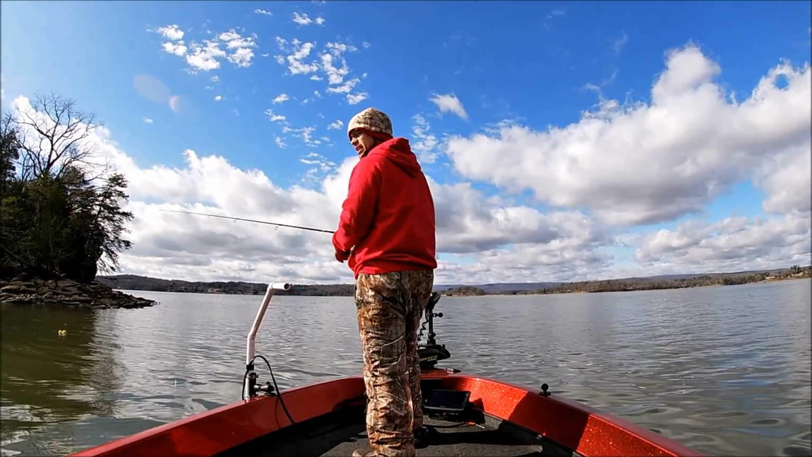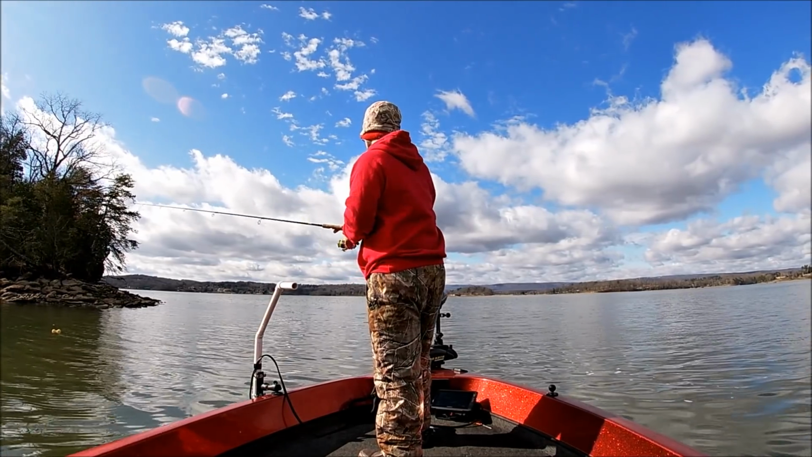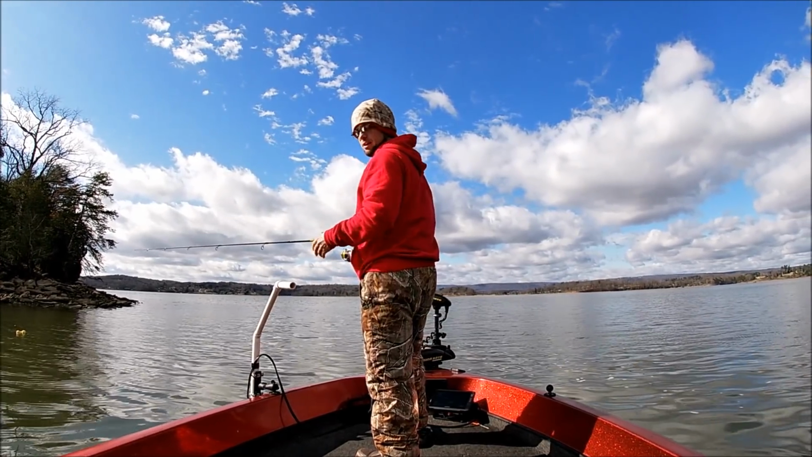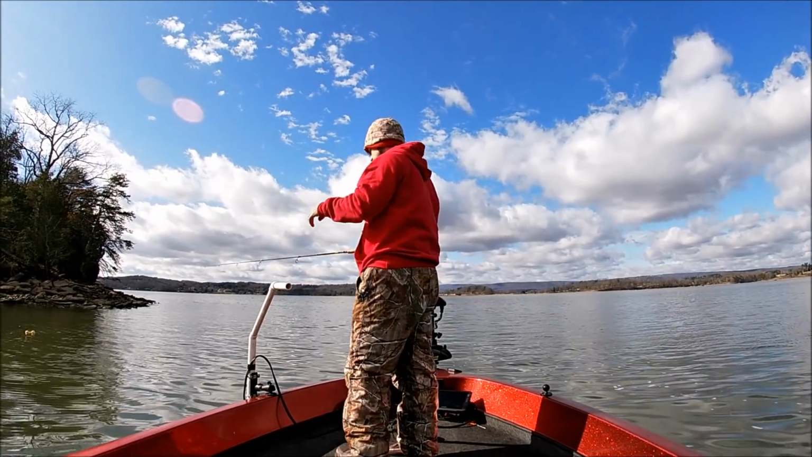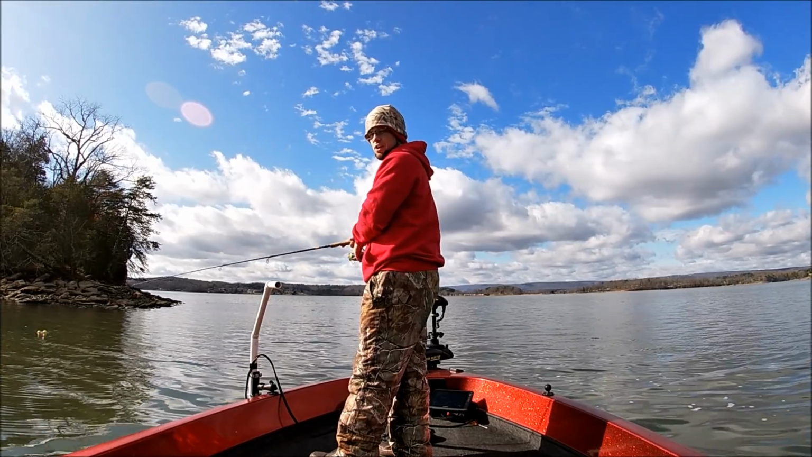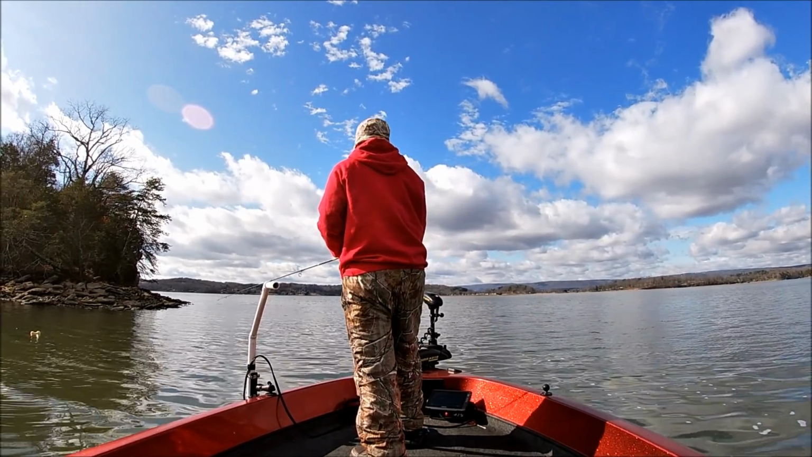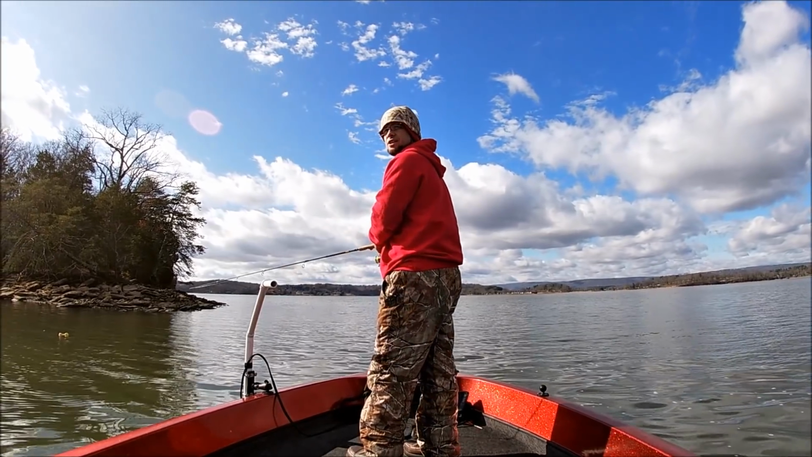So we pulled back and punted, looked at some bridges. Finally found a point with a bunch of fish on it. Always, always, always change your tactic if you're not catching fish. Don't stay where you're not catching fish.